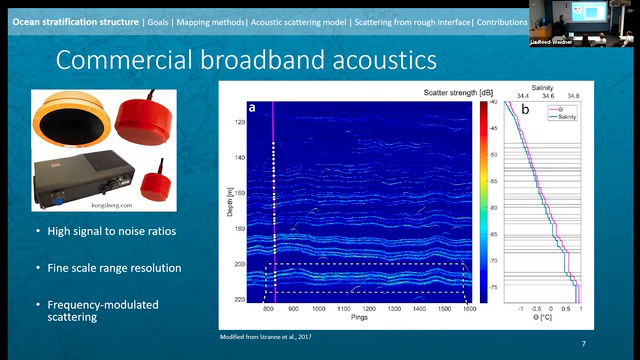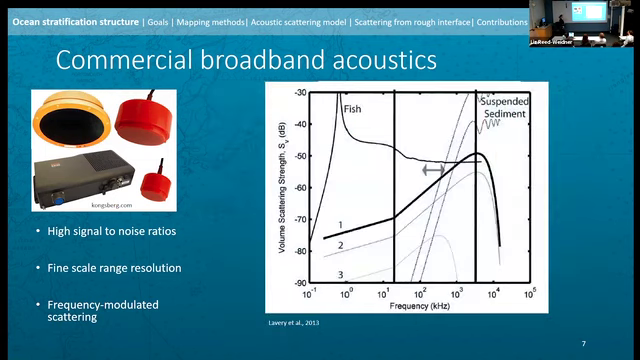Now, the ability to discriminate fine scale structure is great. Broadband acoustics also provides us with frequency modulated scattering information. So that allows us to better characterize the scattering from some kind of phenomenon in the ocean as a function of frequency. How does it scatter sound? And we can discriminate between different types of scattering phenomena with this data.